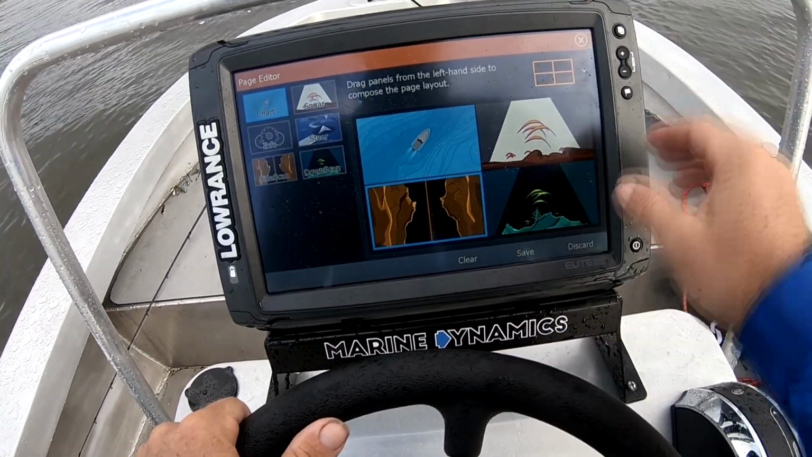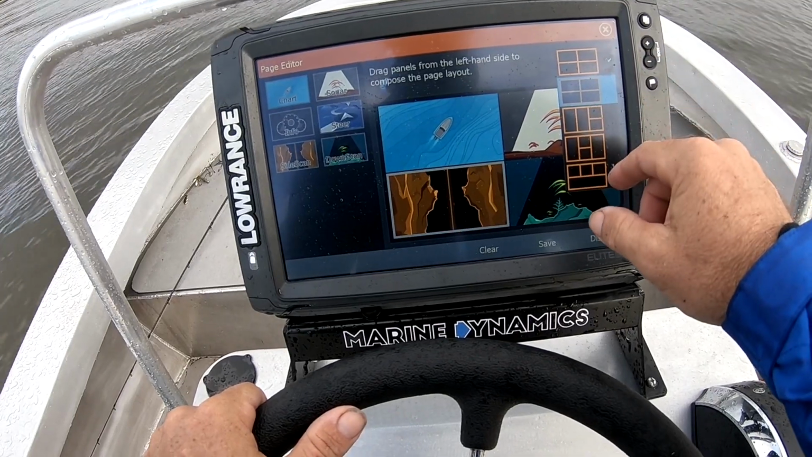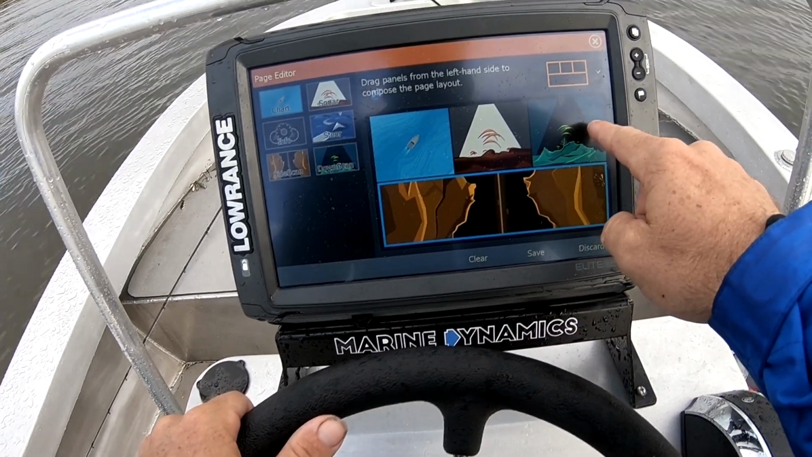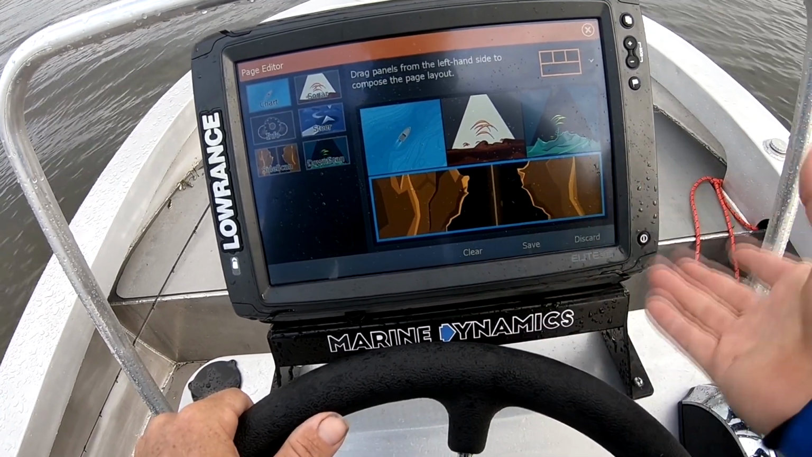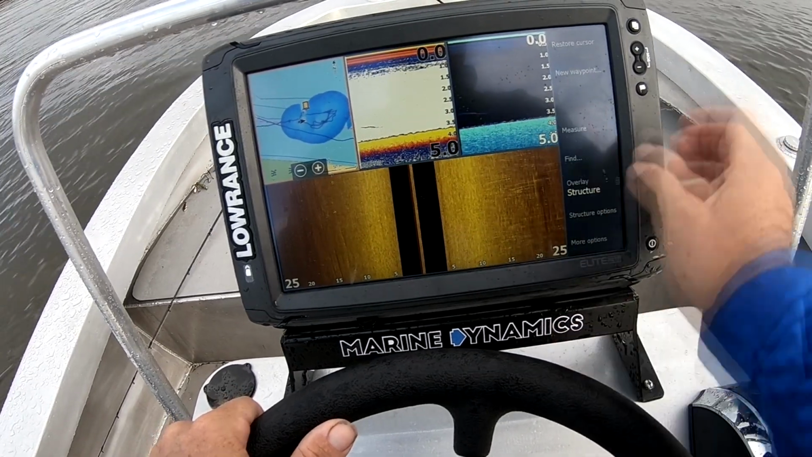Okay, so this is generally what I like to use. Over here we'll just be able to do them how we want. So I like running the 3, and that's exactly how I like to run it. I'll have my down imaging here, my traditional 2D, my map, and then the side image down the bottom. So once I'm happy with that, I'll save that page, and there we go.